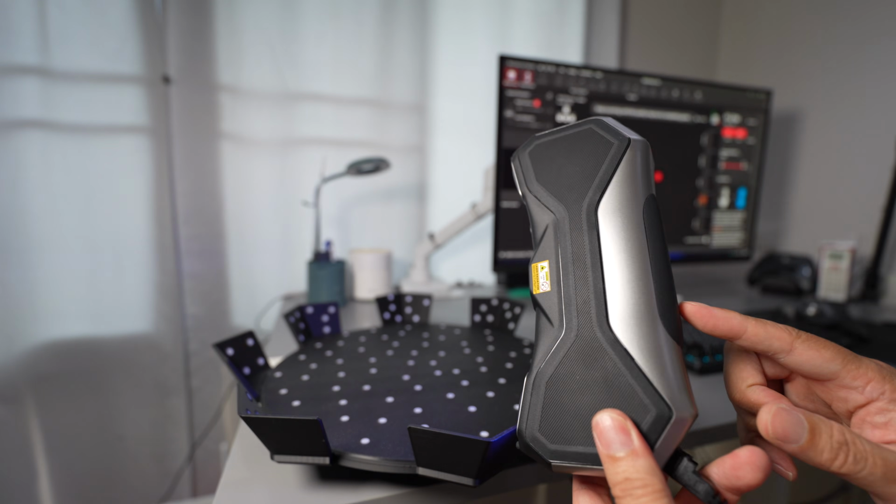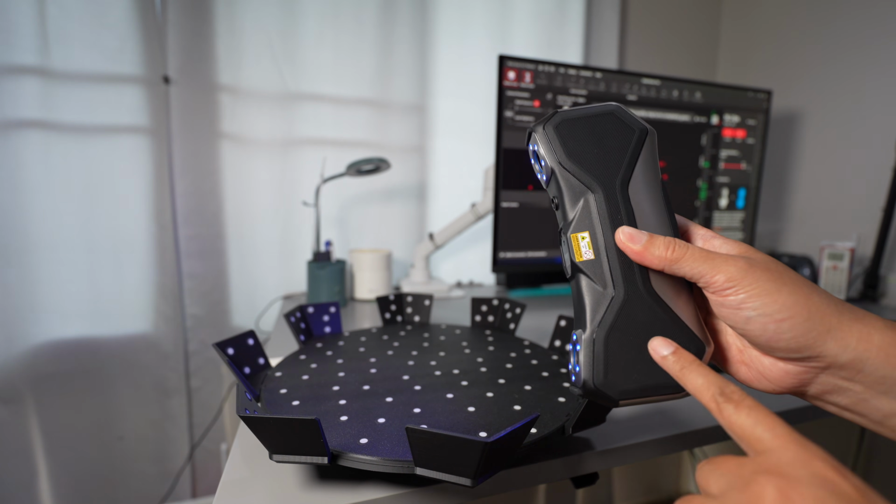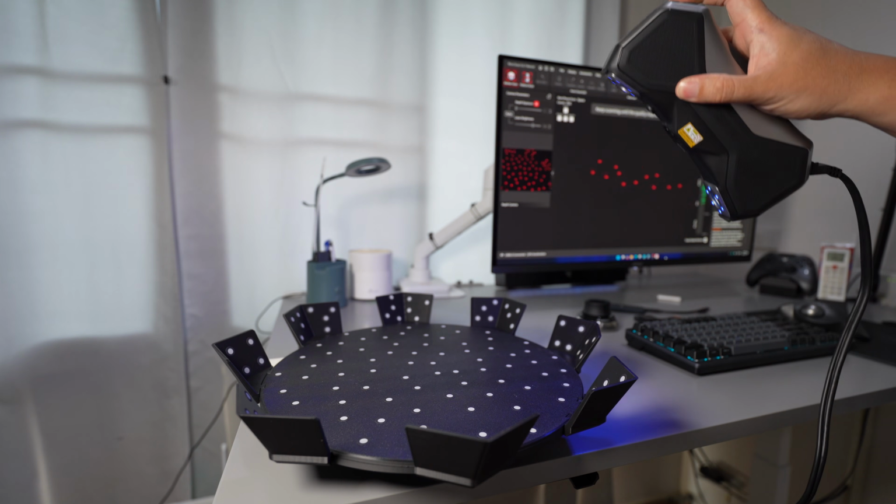So I also care for remote point users, so I will test if this turntable will work with the Metro X. Okay, let's scan the global marker.